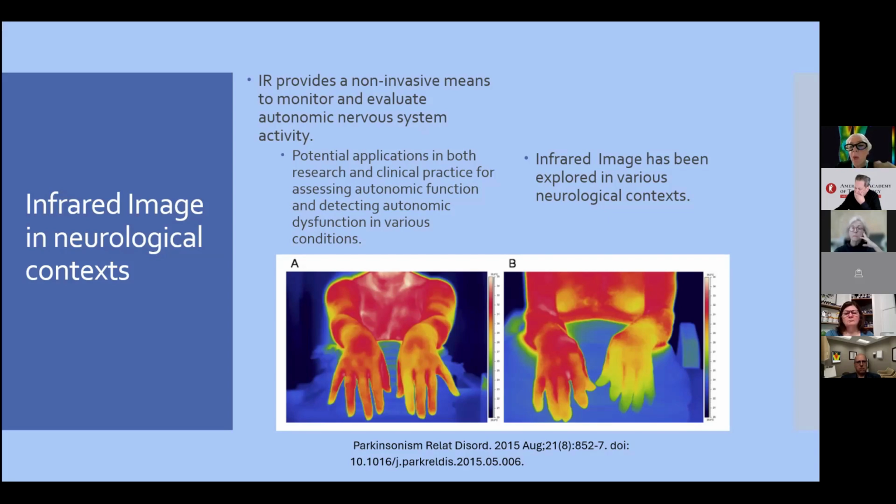And in B, we have a patient with Parkinson's disease in a very early part of the disease after a cold stress test. And you can see the asymmetry. You can see the left hand with a very marked asymmetry from the right hand.